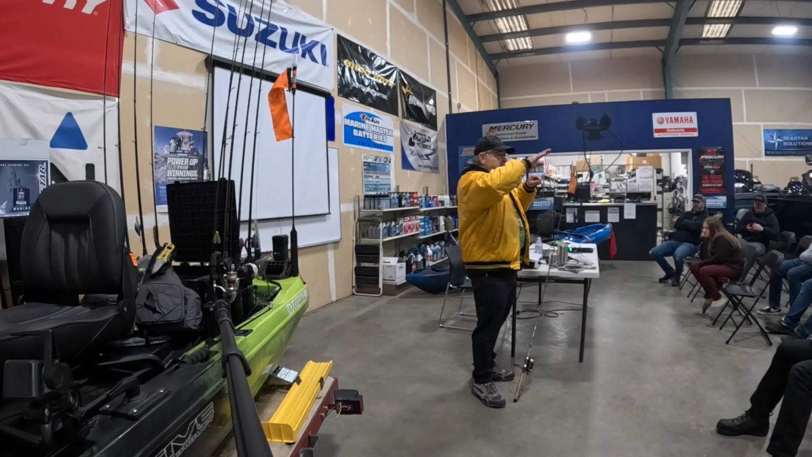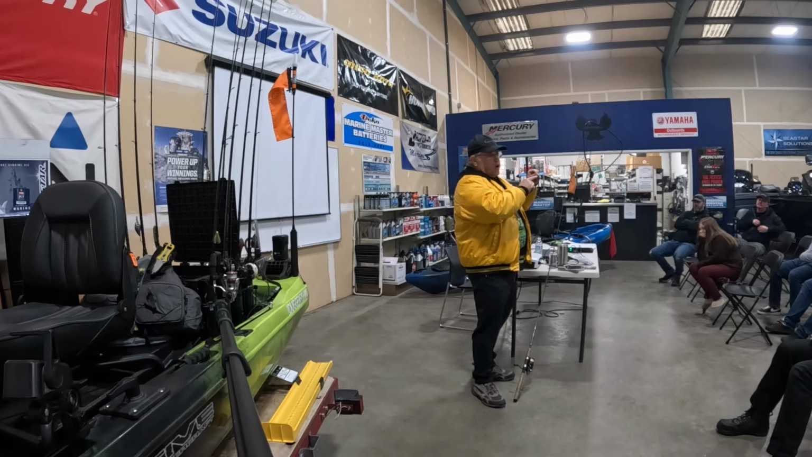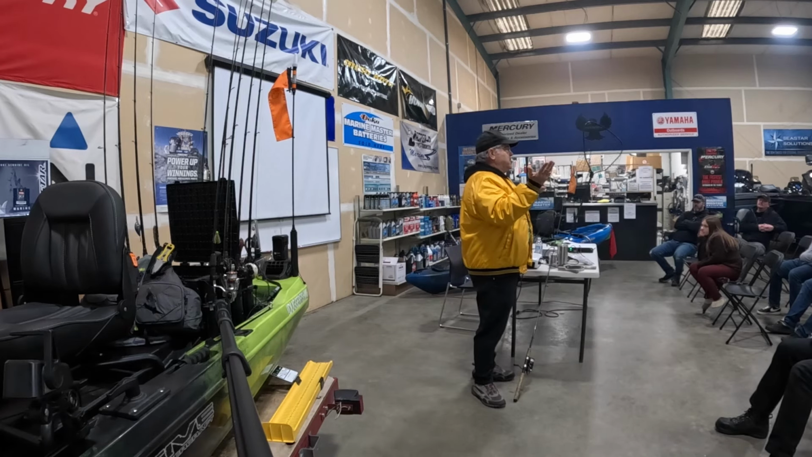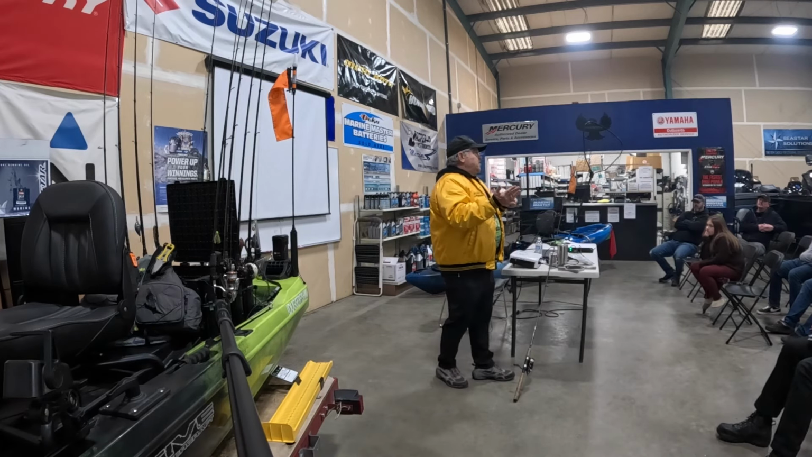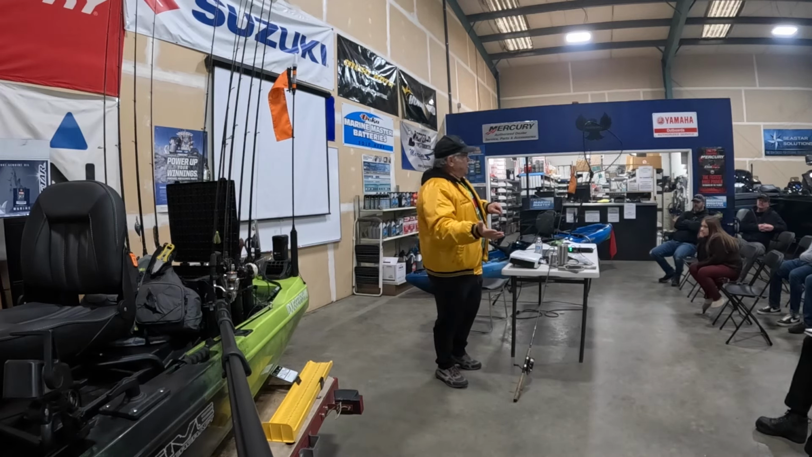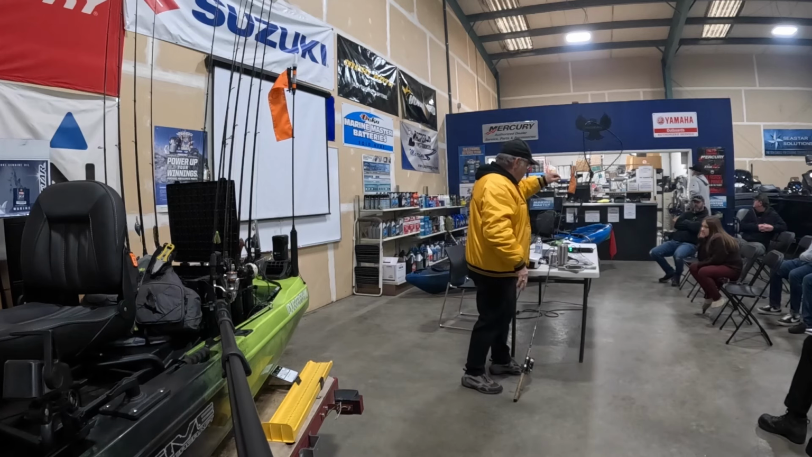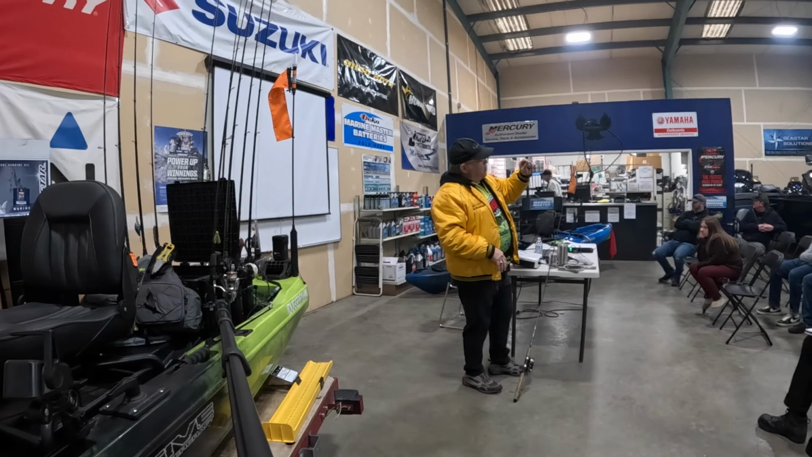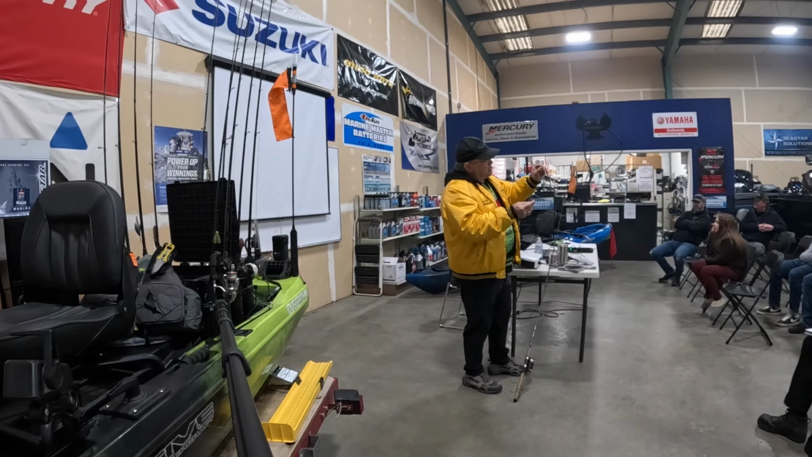That flat tail catches a lot of water when you're shaking the bait, and the round part holds a hook much better. The problem with the Yamamoto flat tail worm was it wouldn't stay on your hook very well. So Yamamoto is deciding whether they're going to come out with it or not. Hopefully they do. If not, I have to keep making my own. But anyway, we would cast this out.